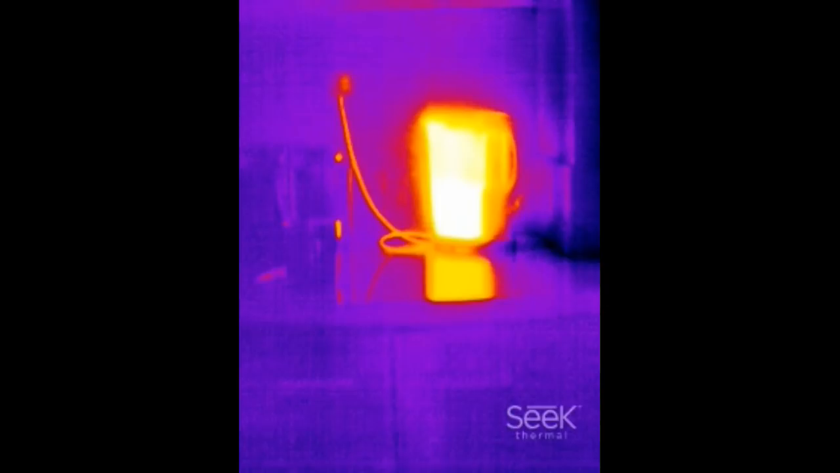Let's have a look at another picture of the kettle, and you can see the whiter it is, the hotter it becomes, and you can see how hot the lead is and the reflection on the side, and you can see it in a different filter. Yet again, the whiter the hotter, and you can see how hot that lead actually gets, and you get the reflection of the work surface just there.